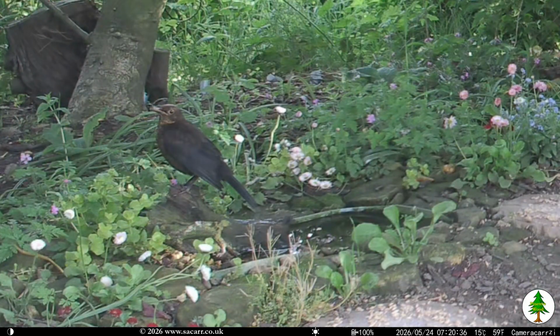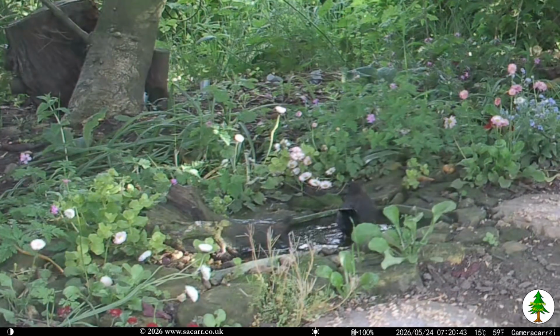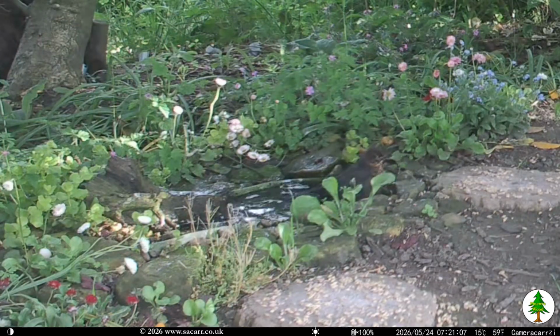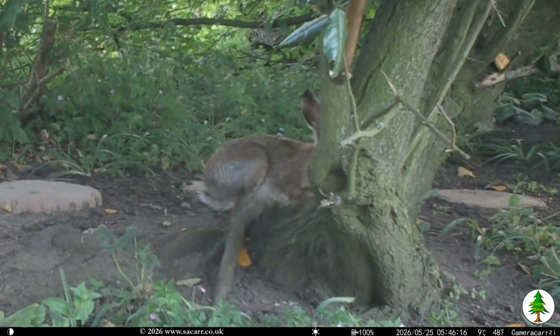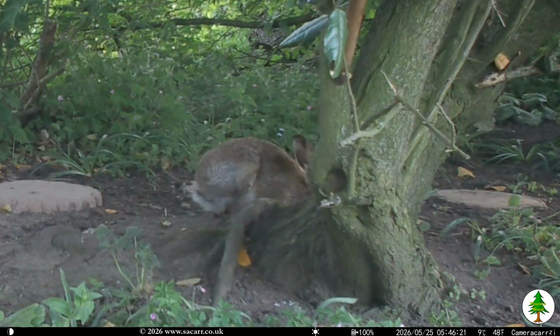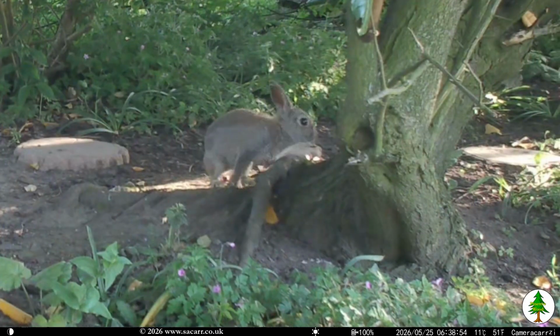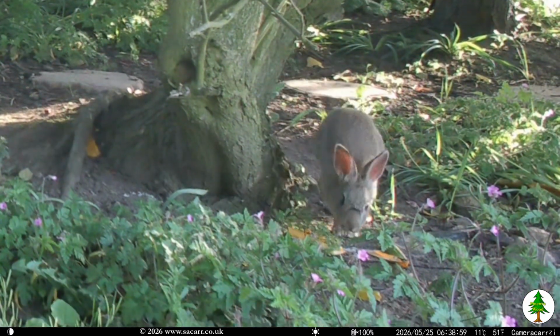Soon after the leveret, a female blackbird dropped in to visit the pond for a dip. She stayed for around a minute before leaving. The camera turned off soon after. The next day, the adult hare was back again, and around an hour later, the leveret also returned. It spent some time in the wood before heading out through the laurel hedge towards the farm fields.